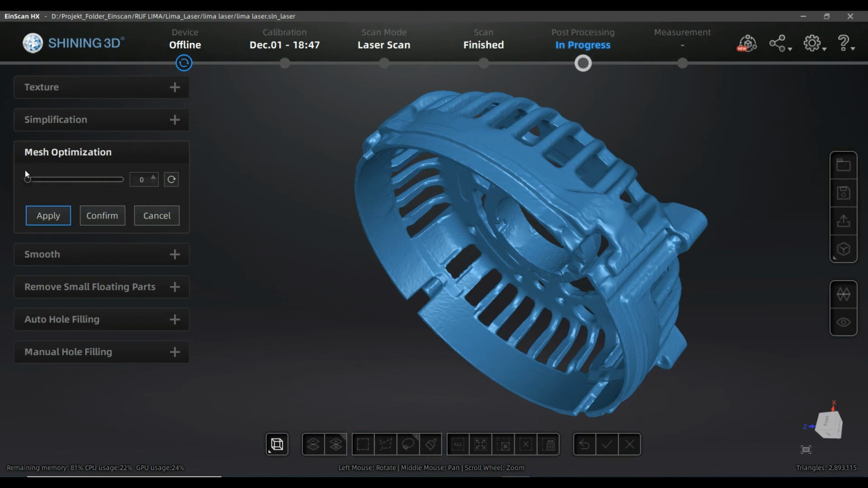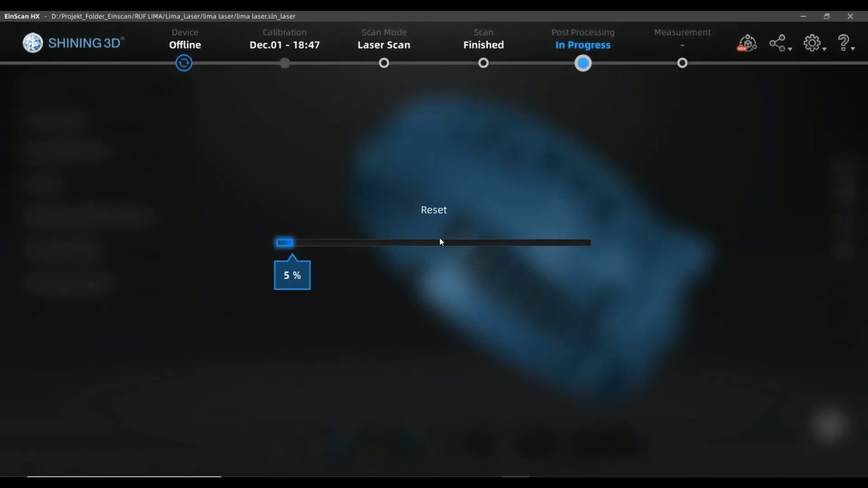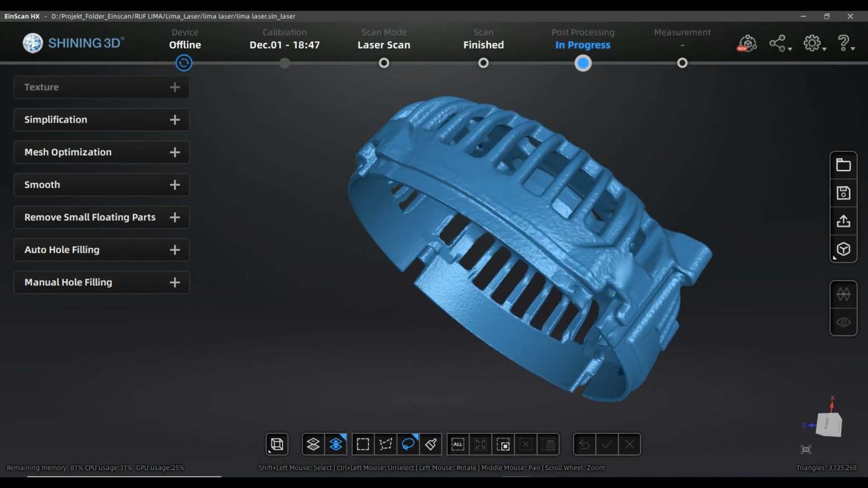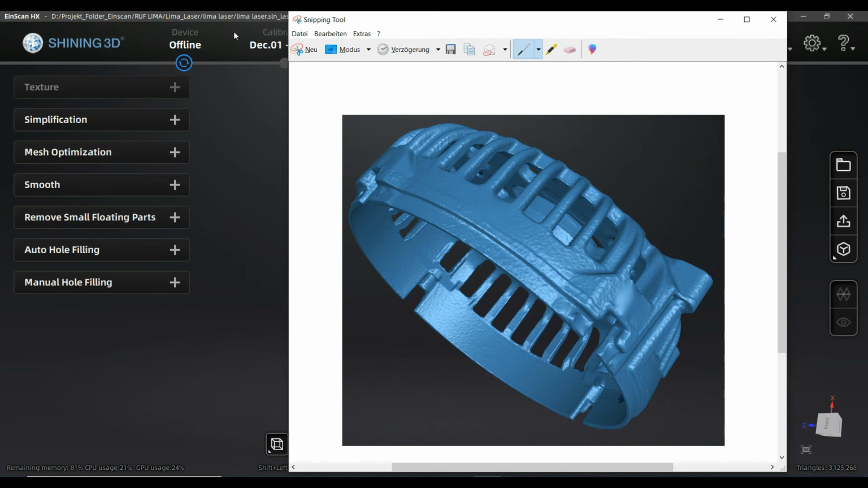Let's go back. And apply. I already have that applied, so I have to go out of the menu. And you are back in the previous version, how it looked before. If you are not sure about the changes in some special area, just screenshot the image of the situation before.